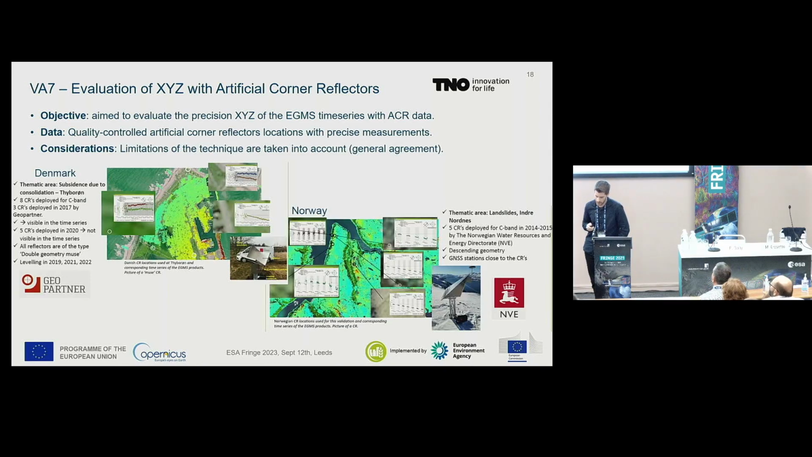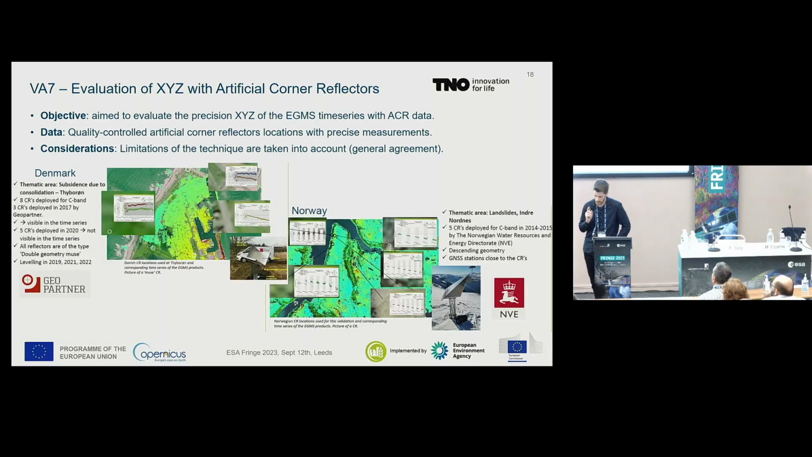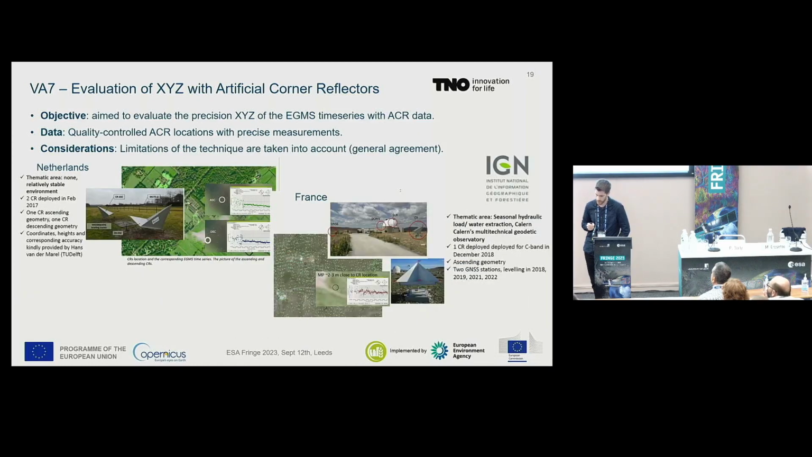Yeah, this is also considering this general agreement, and we produce these indexes in a reproducible system that I will talk about later. Other sites, well, the sites we have is a coastal subsidence site in Denmark, provided by GeoPartner, a ground instrumentation company. The Norwegian corner reflectors were provided by NVE. And then in the Netherlands, we have a couple of sites, and in France, this is provided by IGN, the French Geographic Institute.